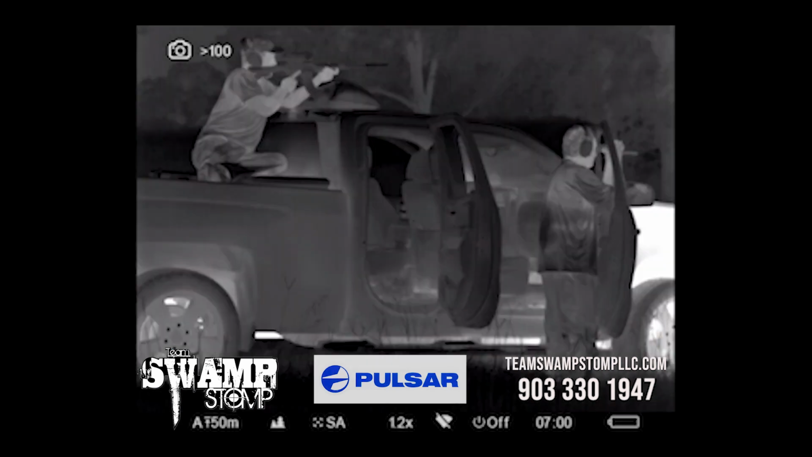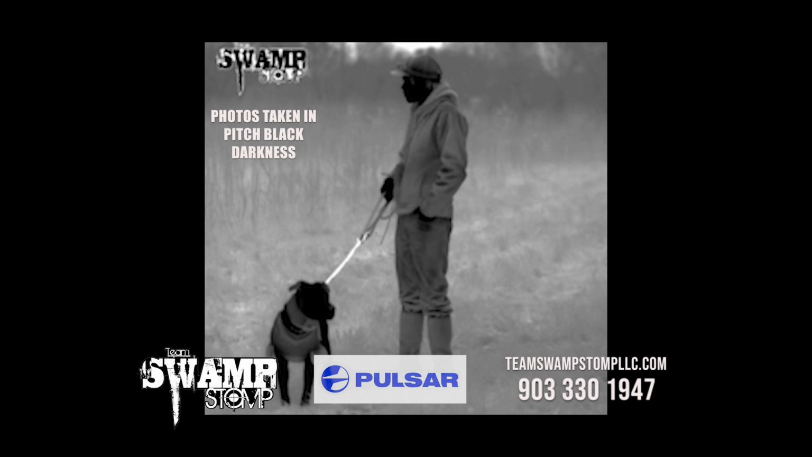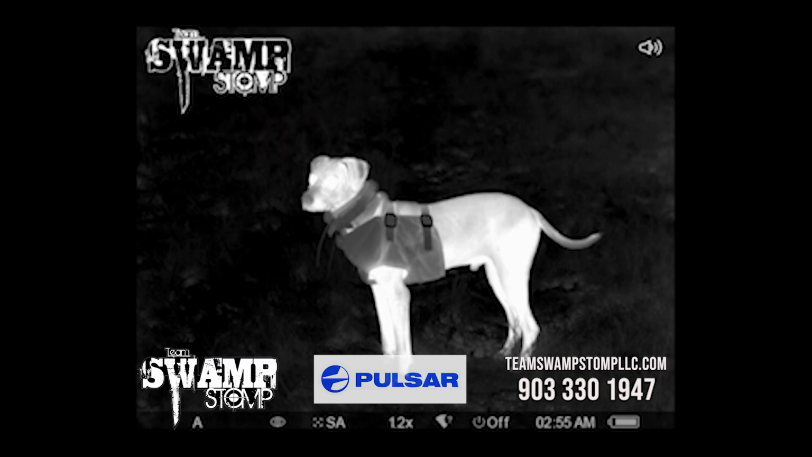How is the longevity overall of the scope? Like standard night vision, it has a tube inside of it that has a life expectancy. This is a little different because it's so computerized. Pulsar scopes come with a 3-year warranty. They're shock resistant, they're water resistant, and you can operate them in below freezing temperatures. So they're definitely tough units.